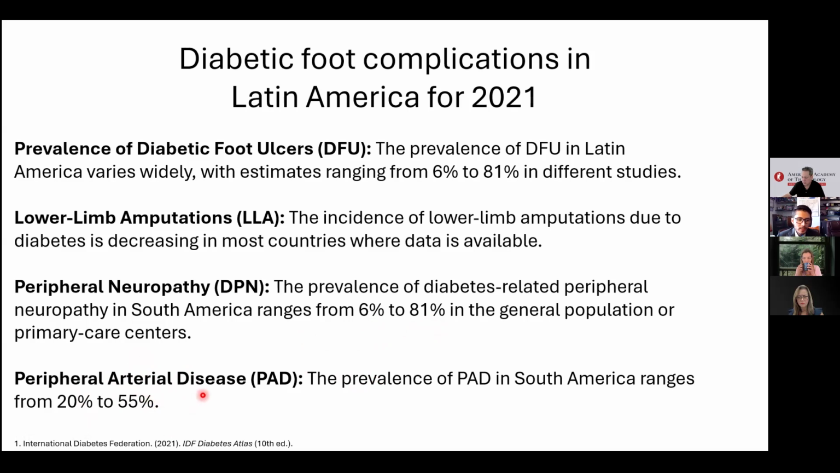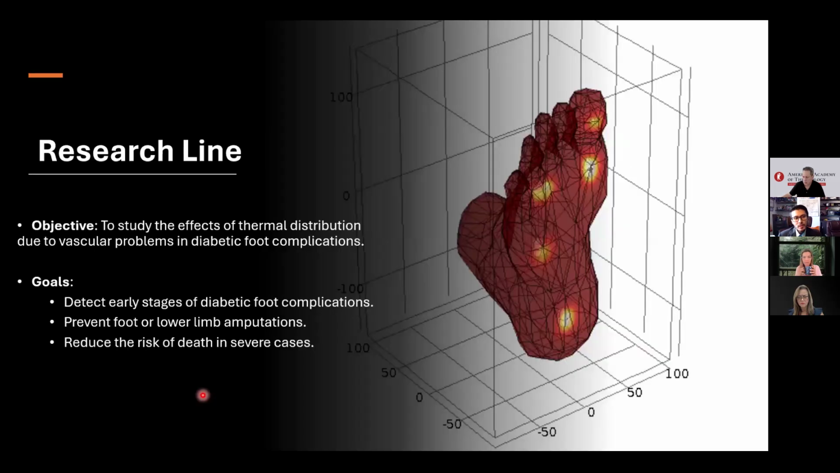So what about our research line? Our main objective is to study the effects of thermal distribution given vascular problems in a diabetic foot.